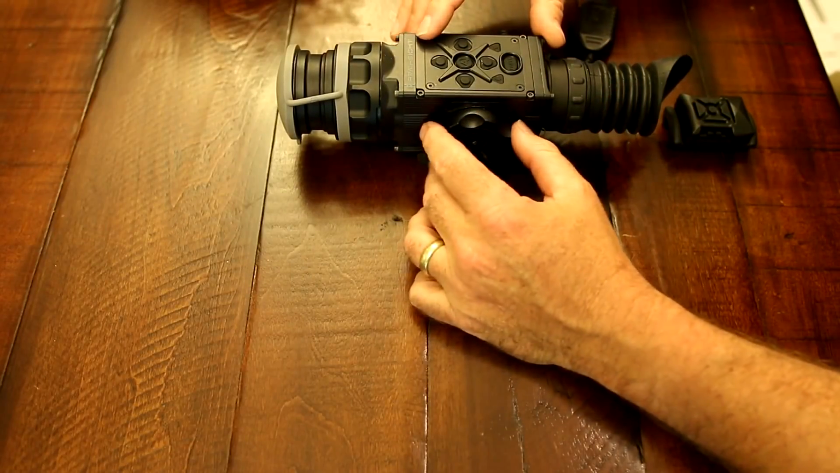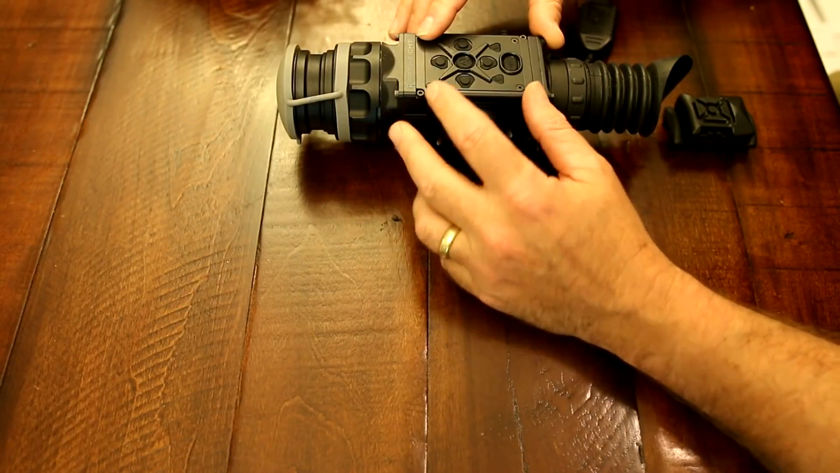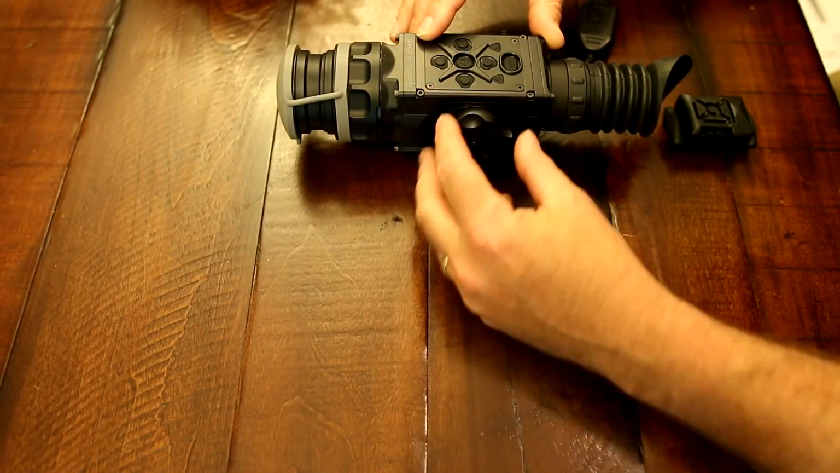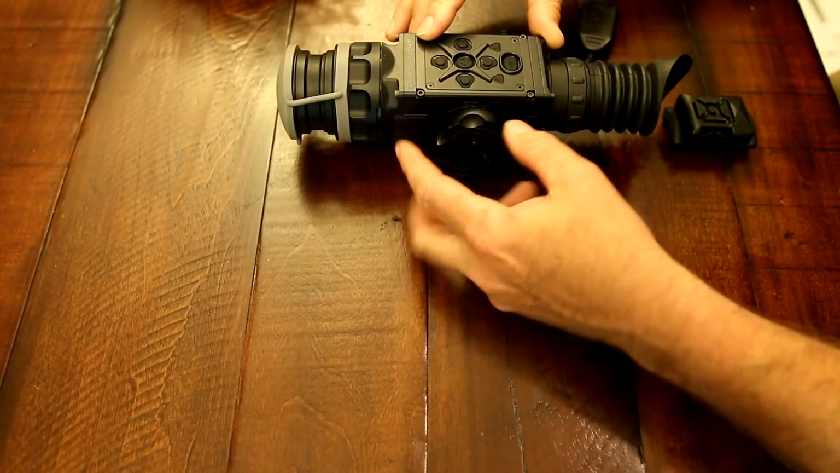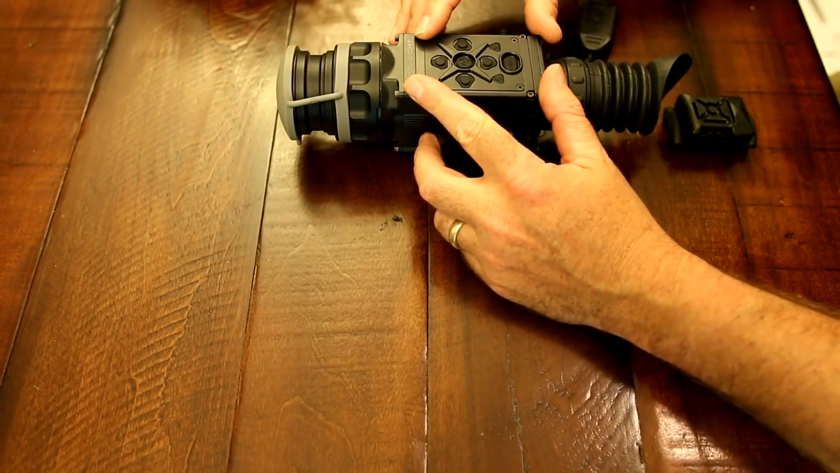Some things you don't see is there's an adapter that goes onto the battery port here. Right now it's running on CR123s. You can actually unscrew this, screw an adapter in, and place a canister with 4 AA batteries. Screw this top back on and you can run it off of 4 AA batteries. But that's not here for now.